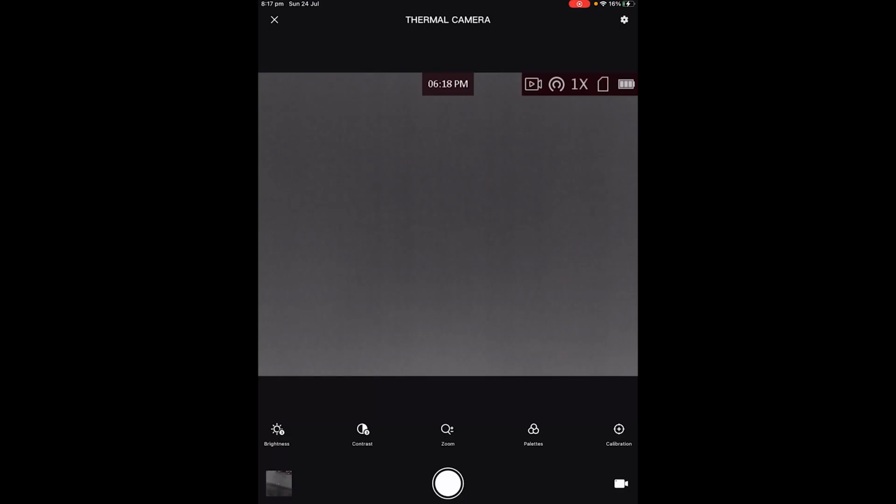Alright, so now we're going to go through on how to use this device. Alright, so in the app itself, you can actually control a lot of features. You can control the palette color, you can zoom in and out, you can control the contrast, you can control the brightness, and you can also record or take photos. Alright, so now we'll run through how to get through the menus and access everything and then zero the device.